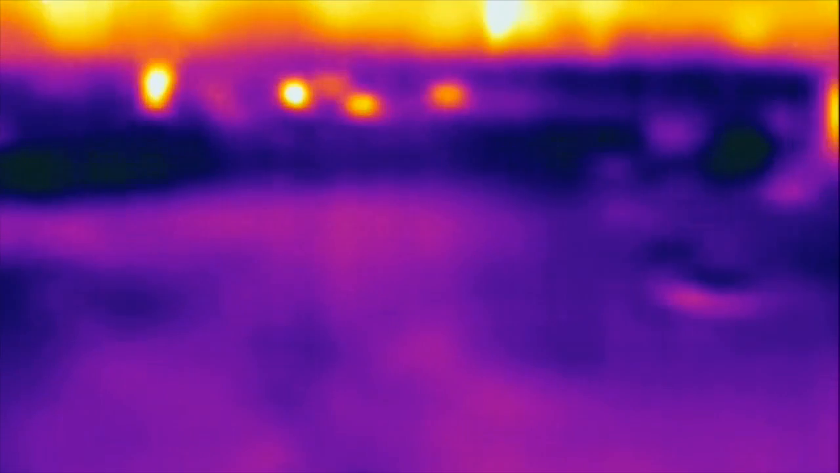Let's go to hottest. So this view shows the hottest objects in our view, and there's something out here. It looks pretty tall. It must be a tree. Yeah, those are trees. You can see it's filling in the tree line there. So the trees, the bark actually is retaining heat. Let's go to coldest.